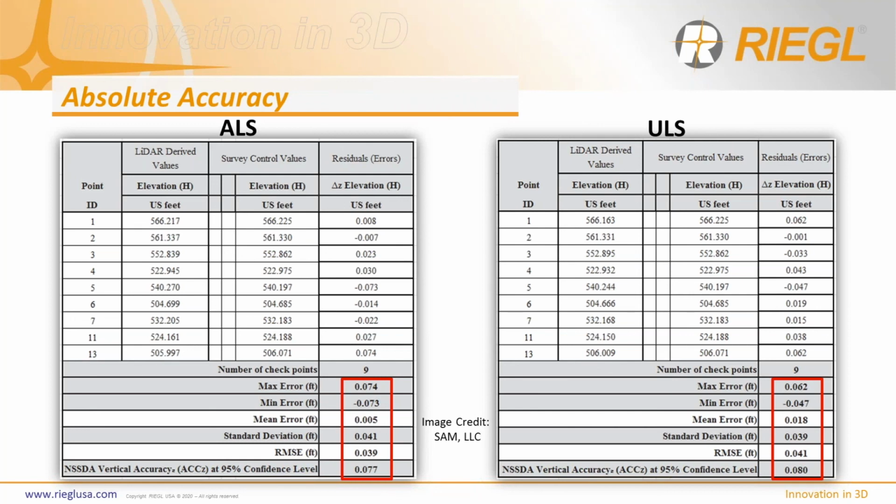We gave them the same instructions on the quality we needed returned, from a flight line to flight line calibration standpoint and a data set to control standpoint, and collected their calibrated point clouds after the fact and their calibration reports.